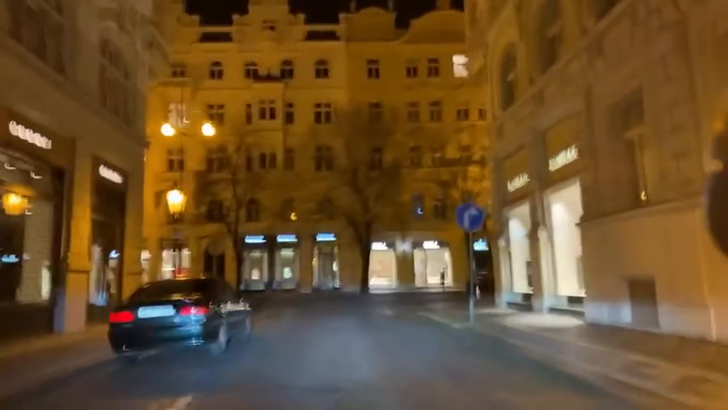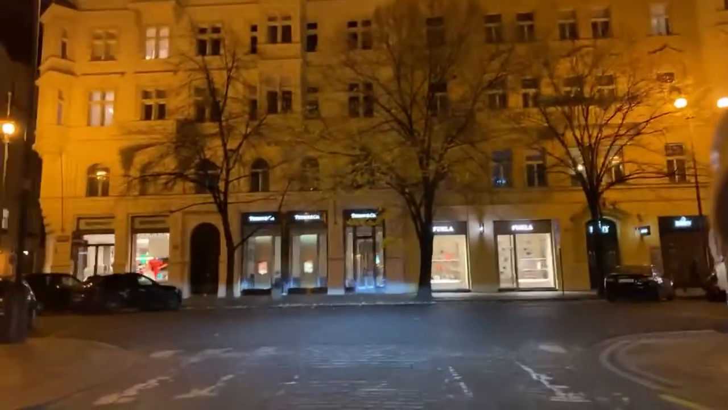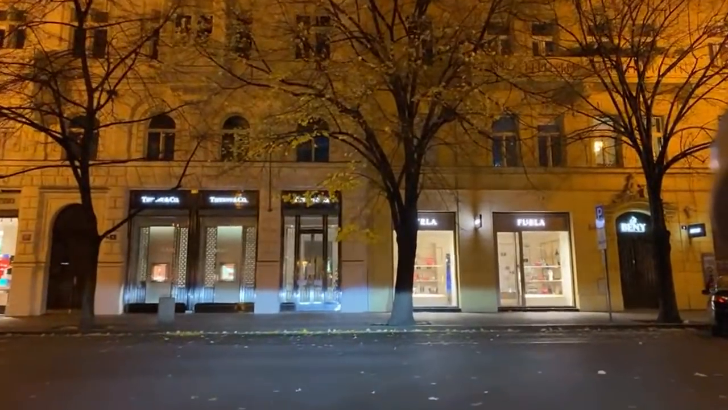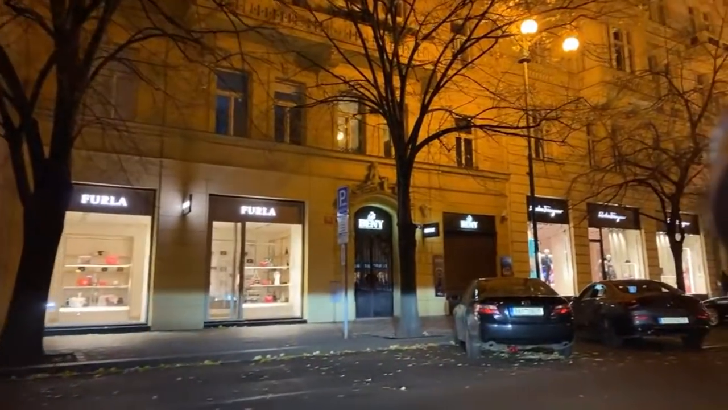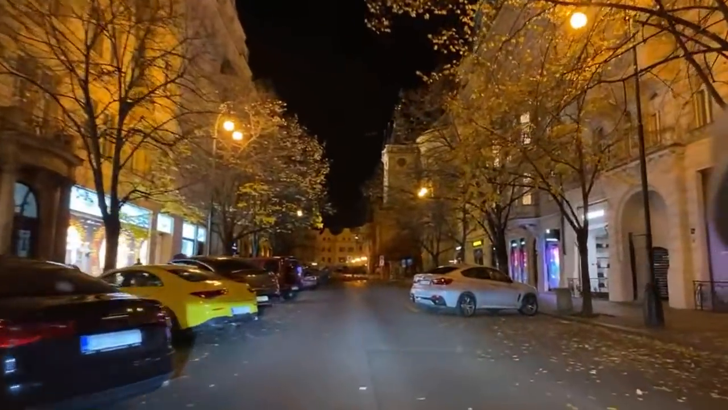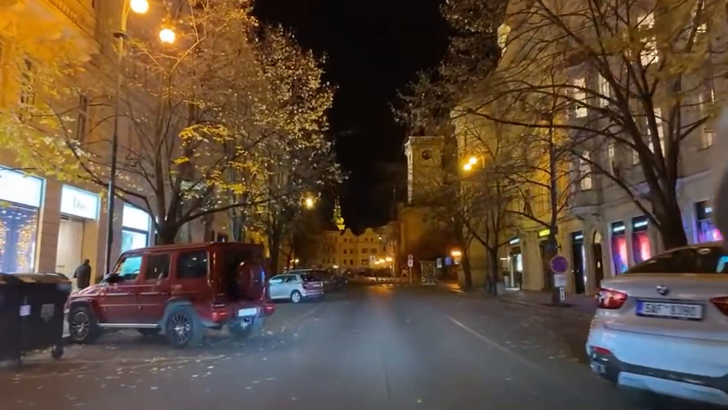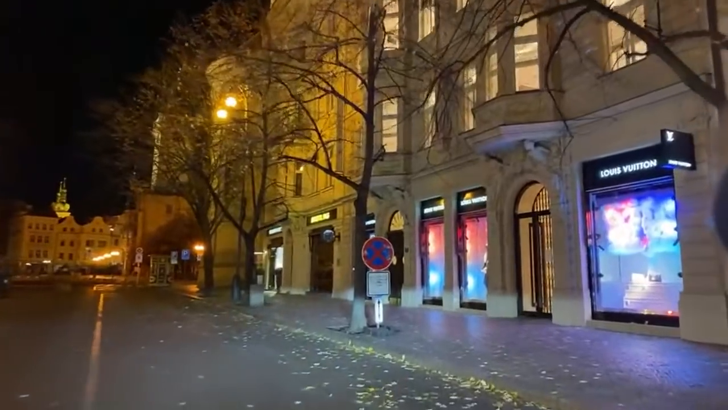Here we are on Pařížská Street, or if you want, Paris Street. Once again, I do have right of way. There's not too many people here, I would say almost no one. Here you can see the serious parking problem in Prague. There's nobody parking here, it's pretty much empty. Just a few luxury cars, because it's the so-called luxury street, but it has nothing really in my mind to do with luxury except for the brands.